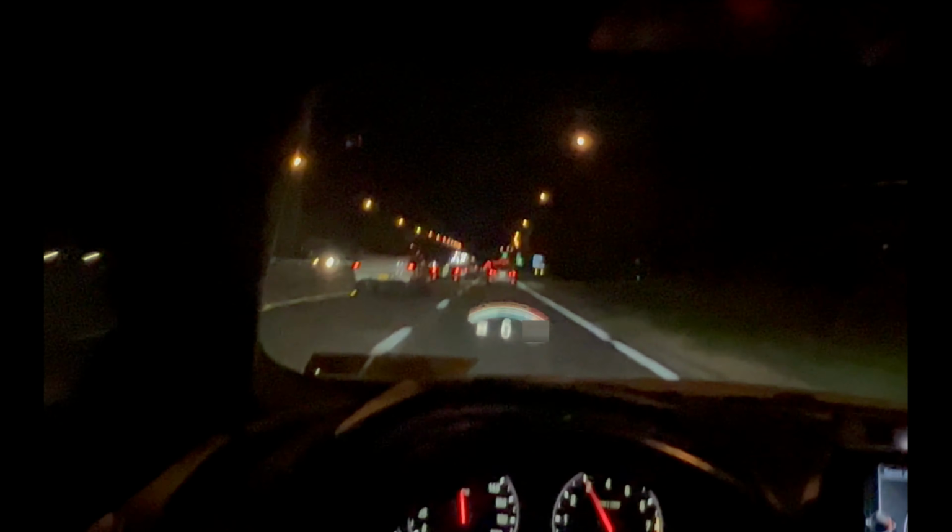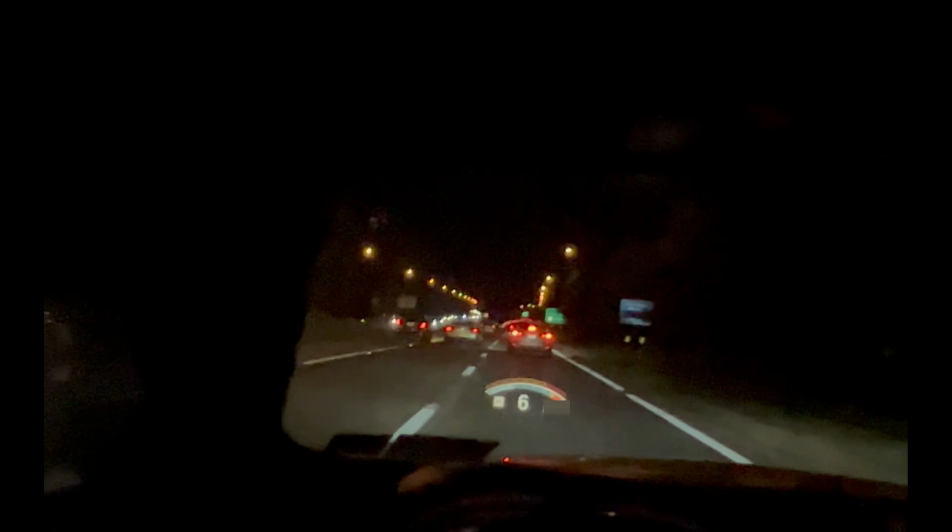Goes the Subi. Oh, he's bugging. He's bugging. He's driving on the grass. I ain't doing no crazy shit like that.